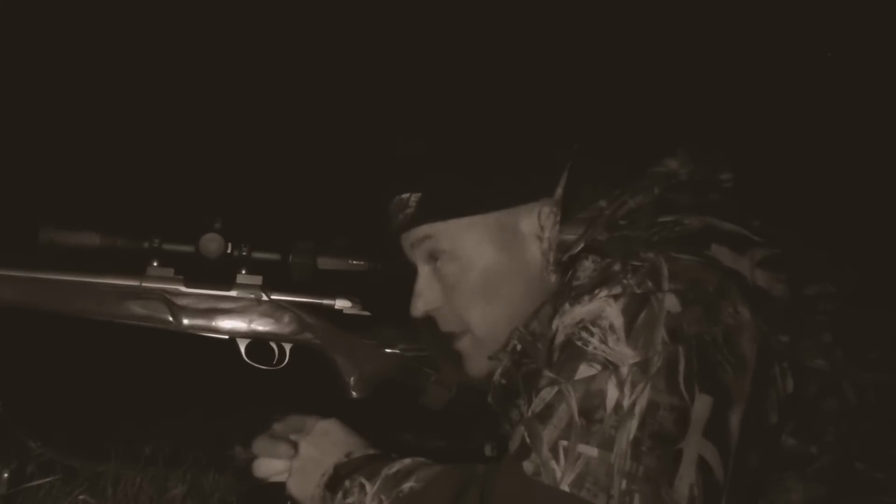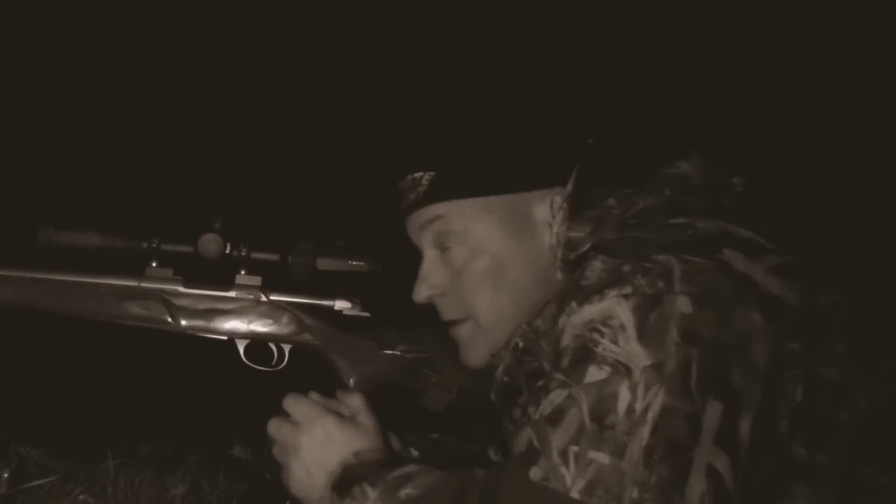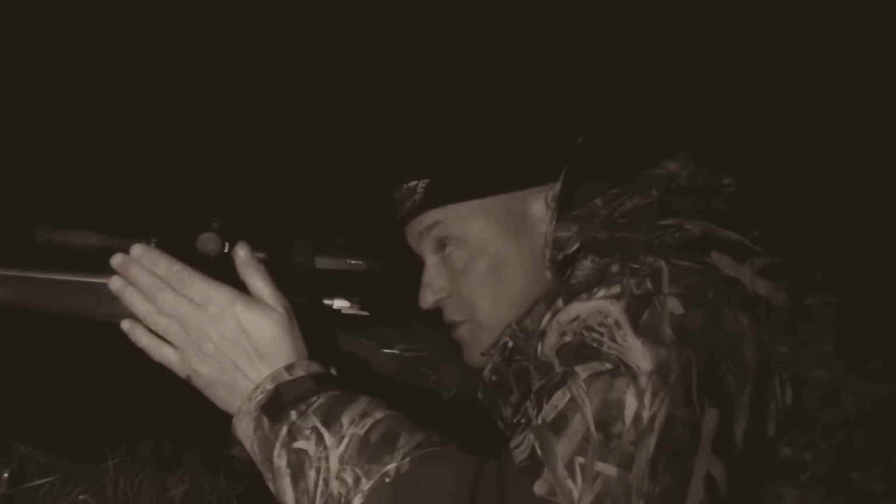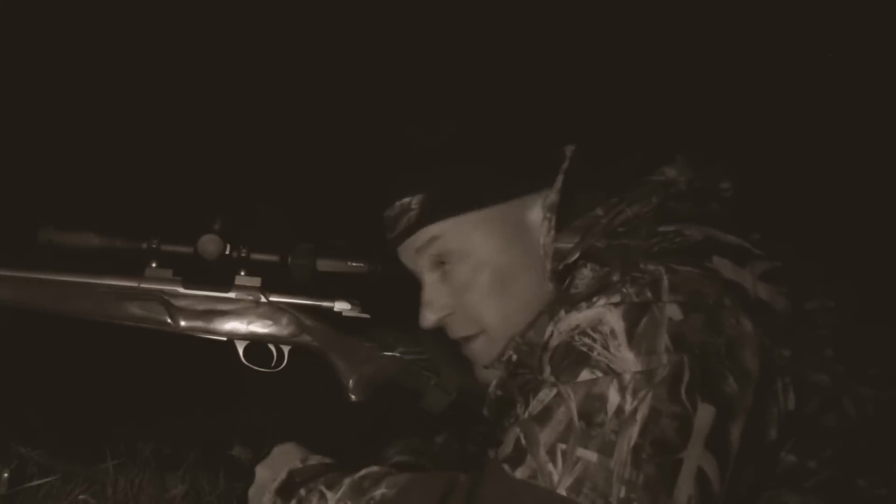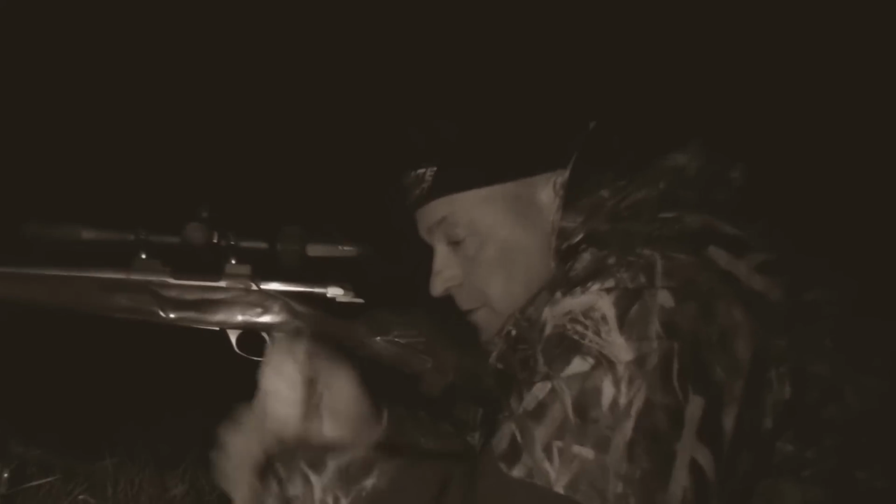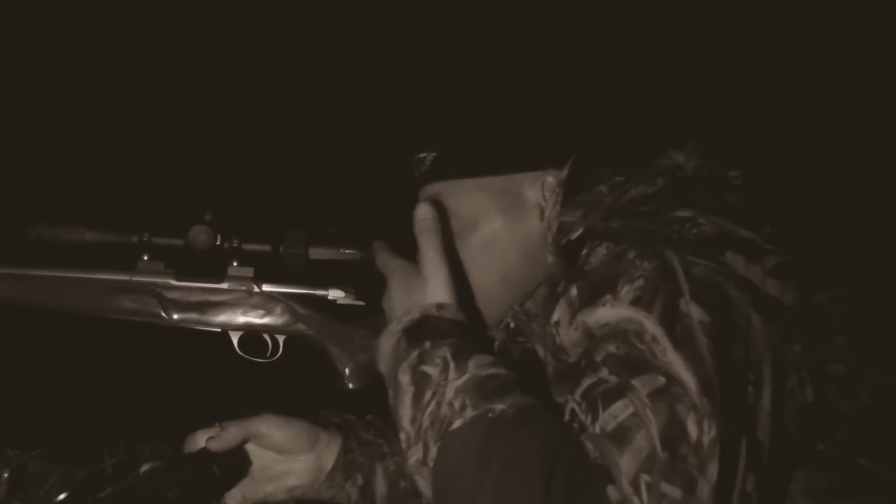I was just spotting away. This fox is probably not due for another half an hour, and he's come behind me. I'm not sure if he's seen me or not, but he ran past me, but stopped and started to mess about. Luckily, he stopped and peeped over a bit of a brow, and I shot him in a vital place. But yeah, he's down, honestly. Yeah, 145 yards he were, or she were.